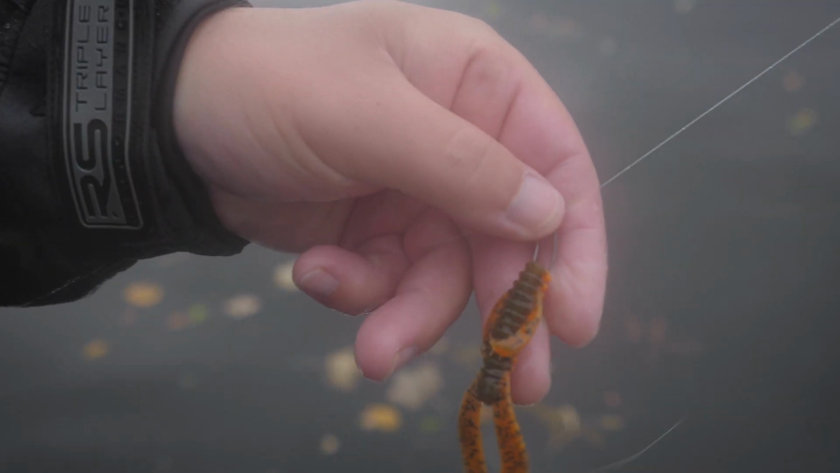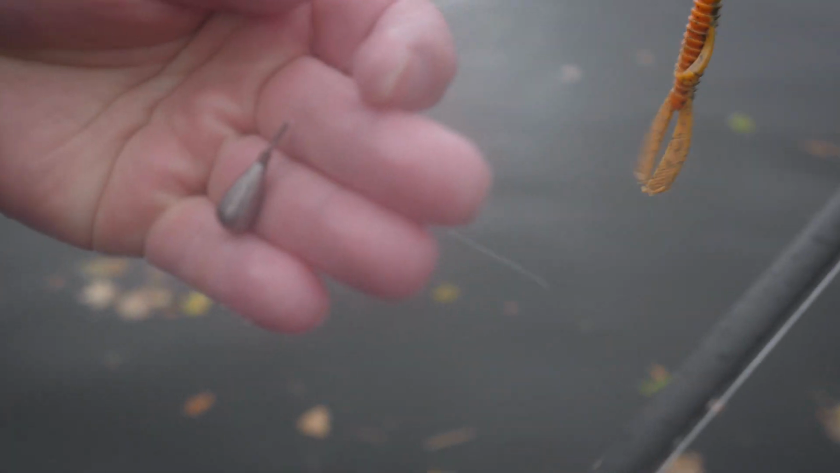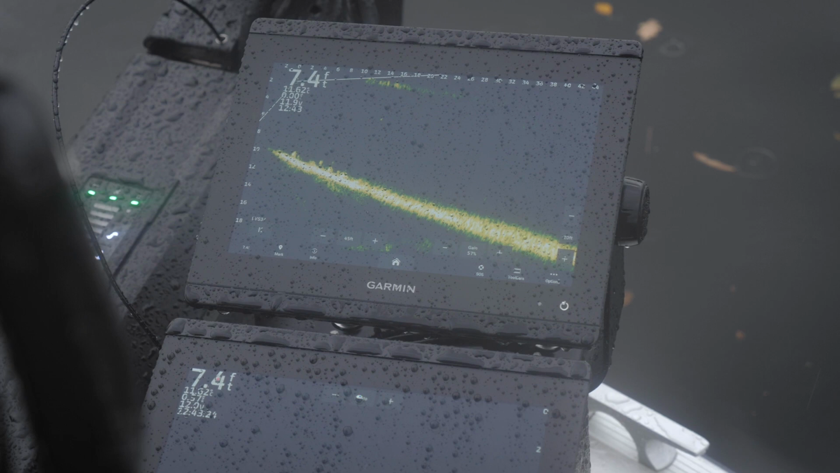Just got a little Strike King Ned bug there on a size 4 drop shot hook. Quite heavyweight because I want to keep it still, so that's like 10 grams. I want to keep it nice and still. And we just spotted some fish down there right now. Look, they're literally underneath the boat. Just about here, so I'm going to put that down. Not quite in the beam.